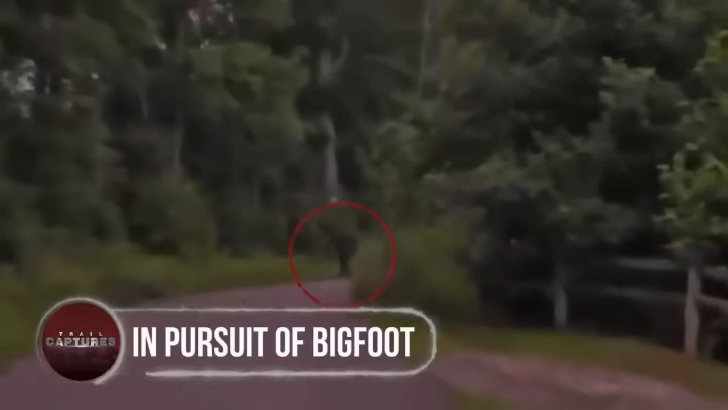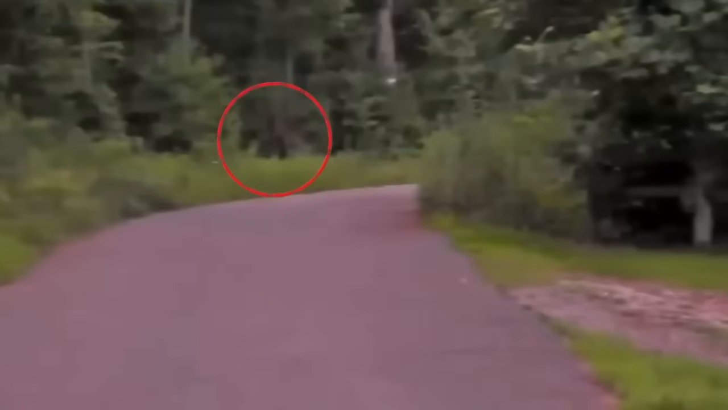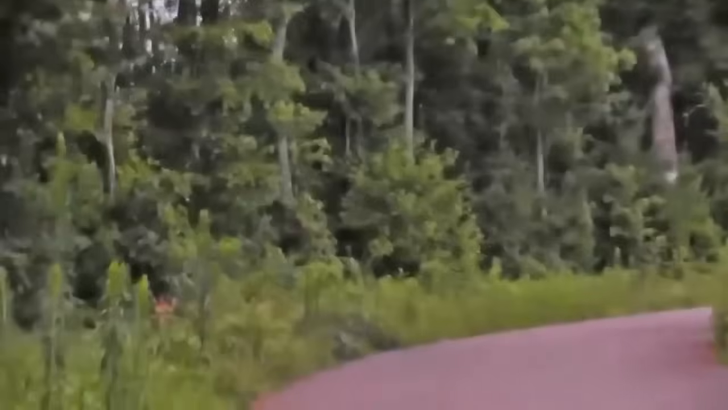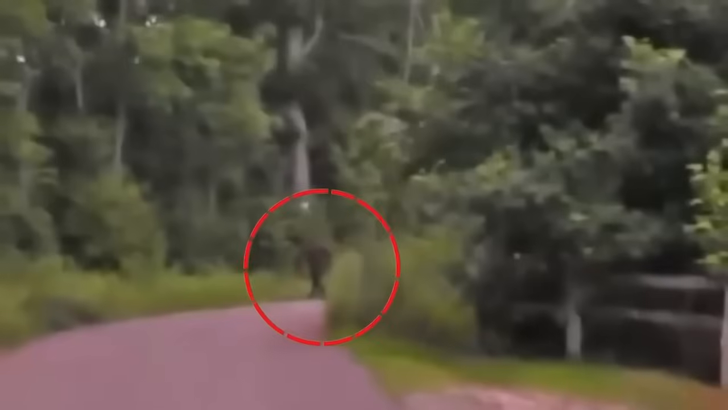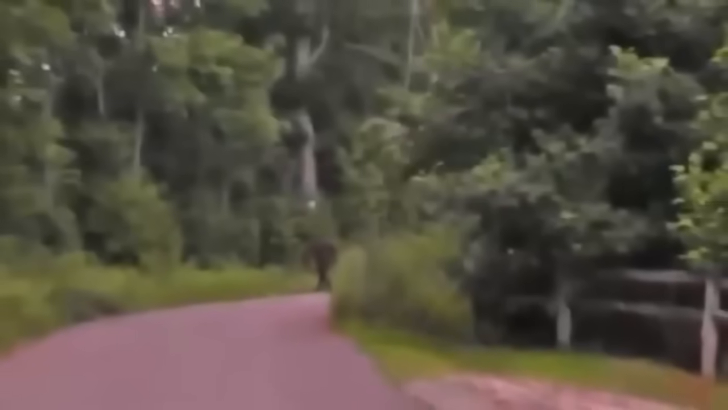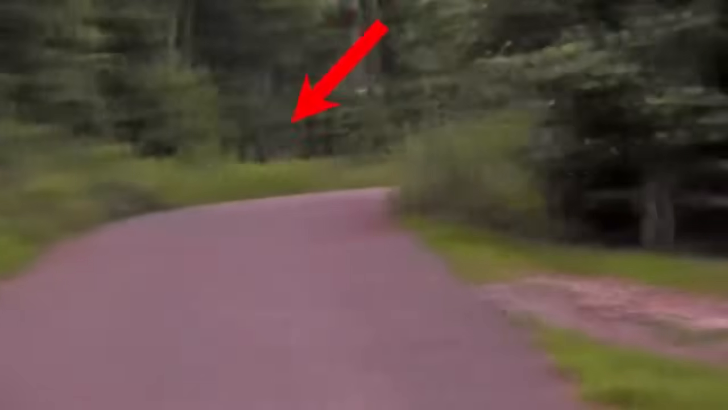In pursuit of Bigfoot. In this riveting encounter, the cameraman finds himself in a mix of emotions, both worried and excited, as he faces what could be Bigfoot. "Get in the house! Get in the house!" He quickly urges his loved ones to seek safety indoors, while he ventures on a pursuit filled with anticipation.